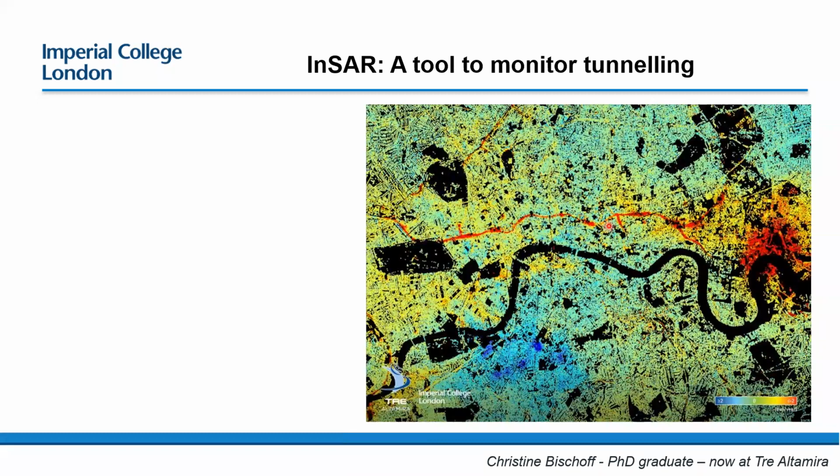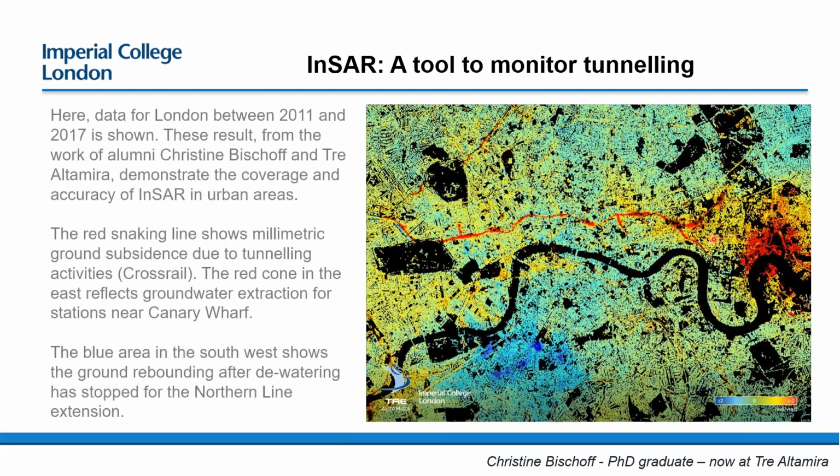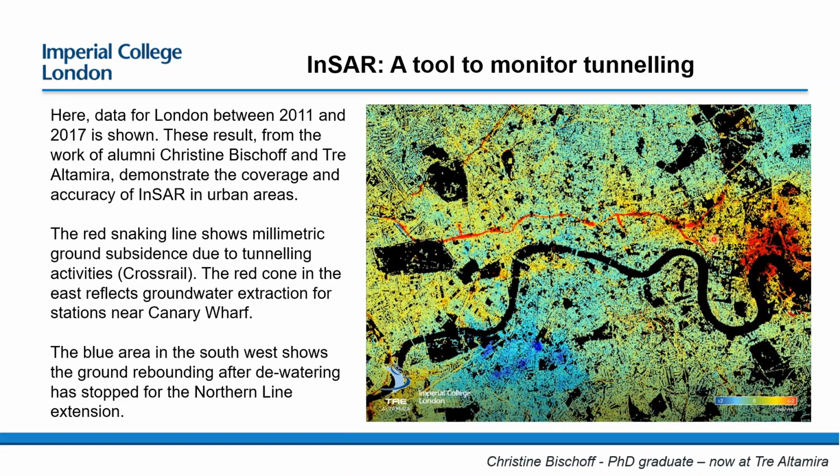Because of that tunnelling, there's been around 2 millimeters per year of subsidence above the route of the tunnel between the years 2011 and 2017, for which this data applies. You've also got, hopefully you can see, a bowl of subsidence here near Canary Wharf, and that's associated with a lot of dewatering activities for building these stations, I believe, associated with the Crossrail projects. And that's being measured as a result of extracting groundwater.